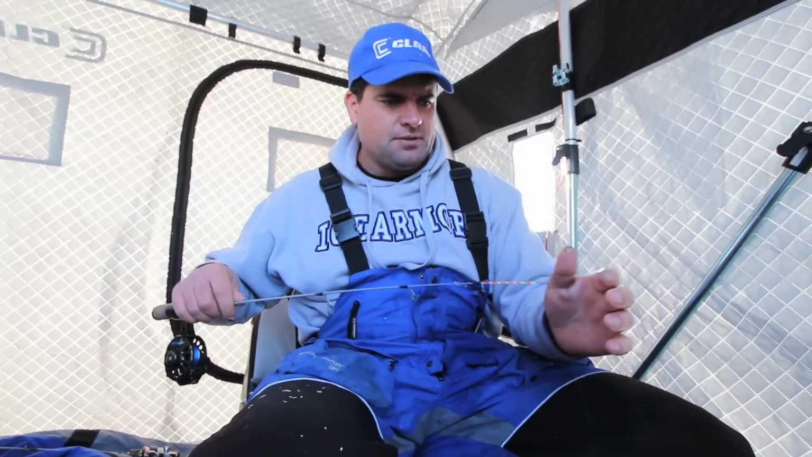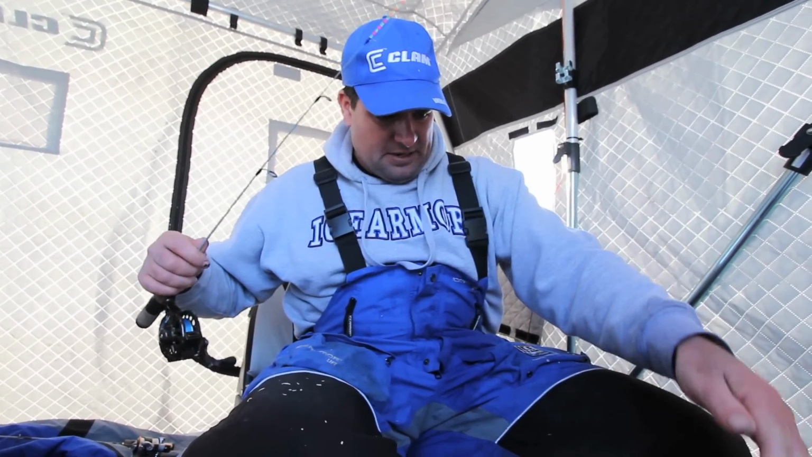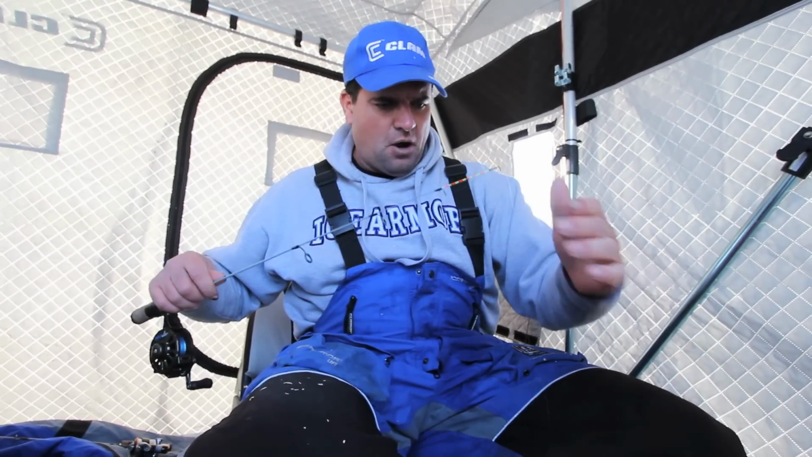You know, this type of system isn't for everything every day by any means. You're going to lose some fish. You're going to break fish off with 1 pound test. You're going to lose some fish on hook sets. You're going to lose some fish lifting them up out of the hole. You got to reach down and grab every fish. With these small jigs, it takes longer to get the fish unhooked.